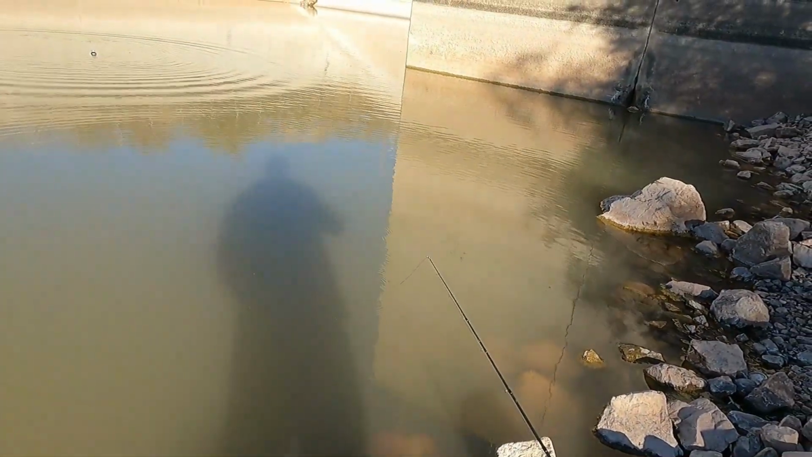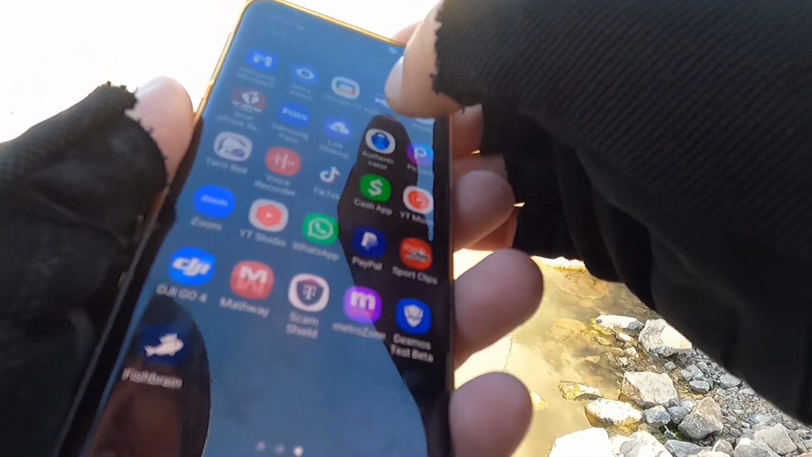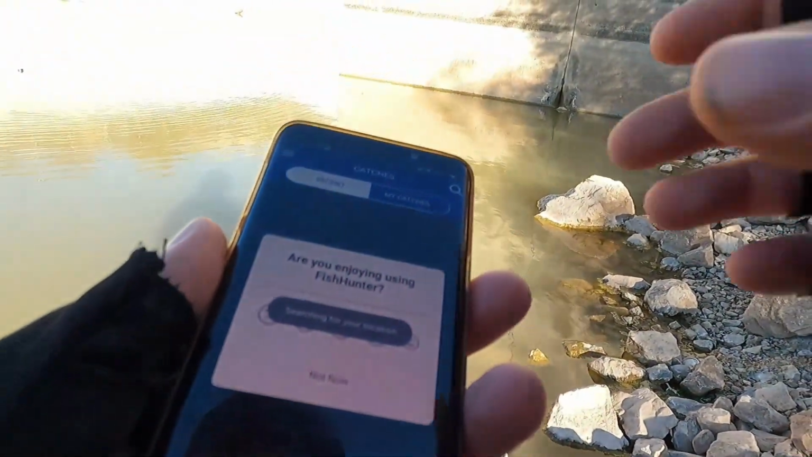We gotta set it up. We haven't used this fish finder in a long time. Let's see. Where is it? Fish Hunter. It's an app on my phone.